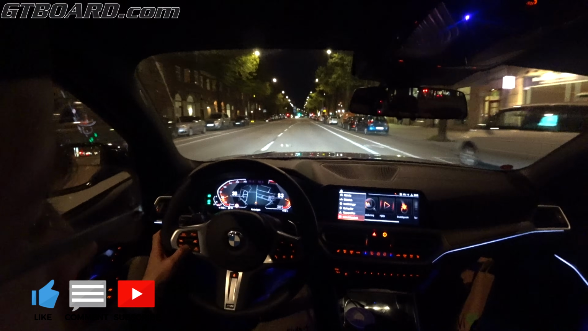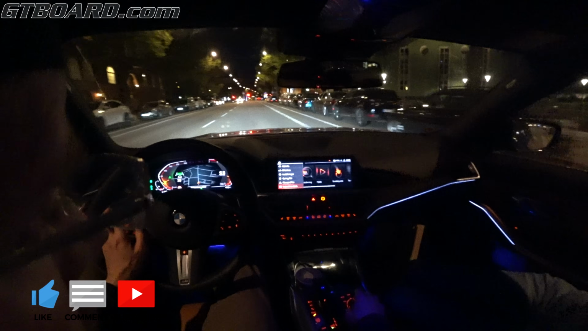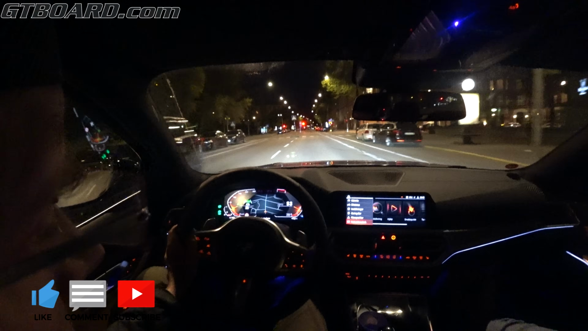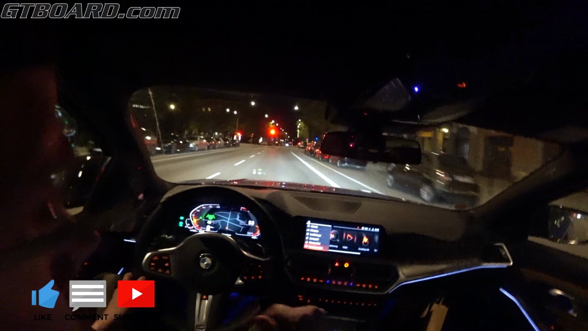Do autonomous driving again. Enable that sucker, if you can say that. But no, it doesn't find the... Now it finds lines for some reason. Maybe it has to drive for a while.